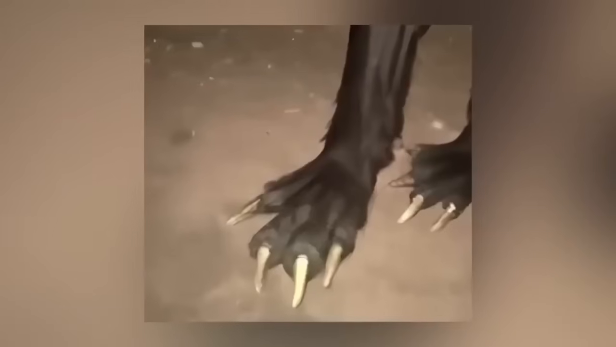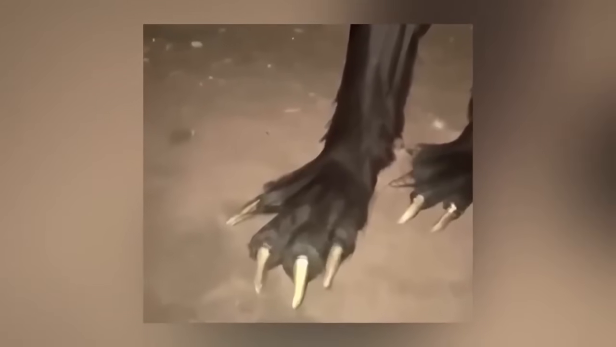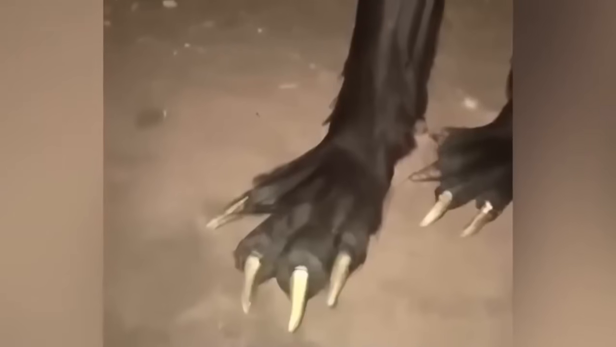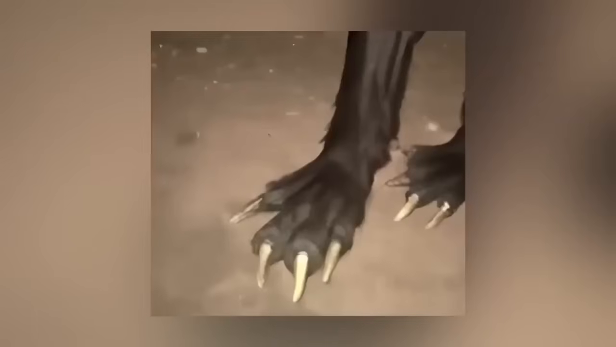And here, the camera caught only the feet of some animal. Well, it's not sure to me if it was a Bigfoot, as the feet look quite a lot like a wolf's. So let me know what you think of this picture, especially the feet.